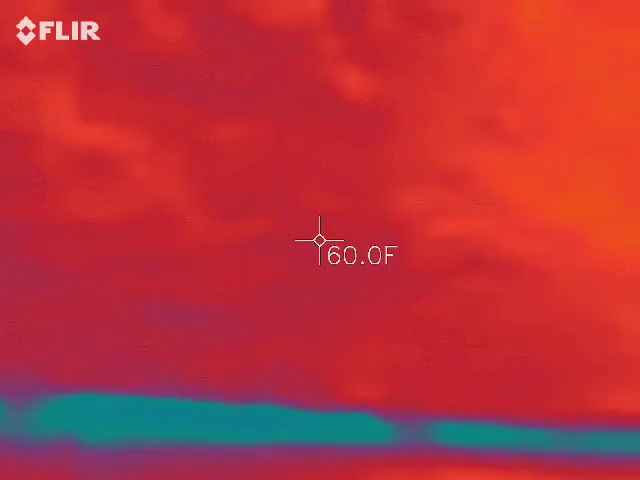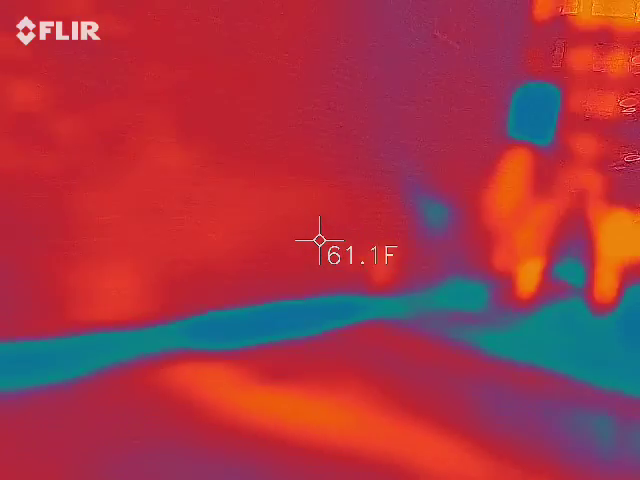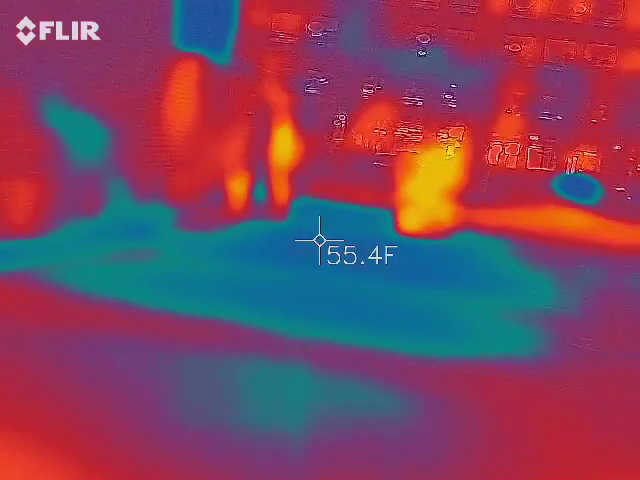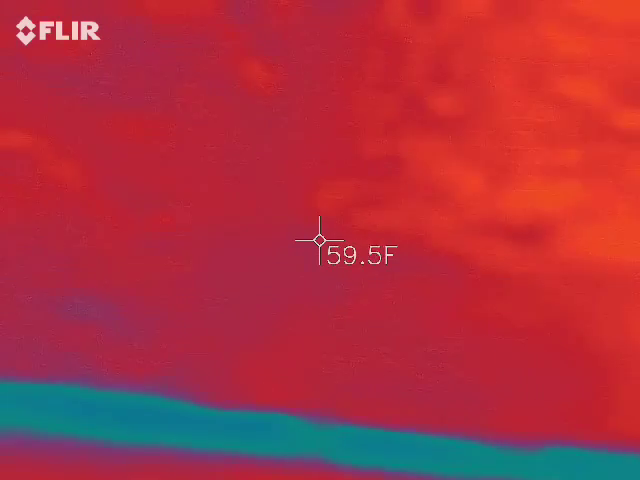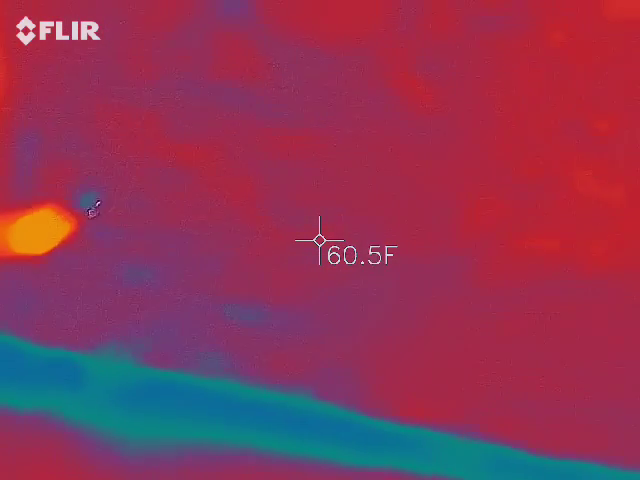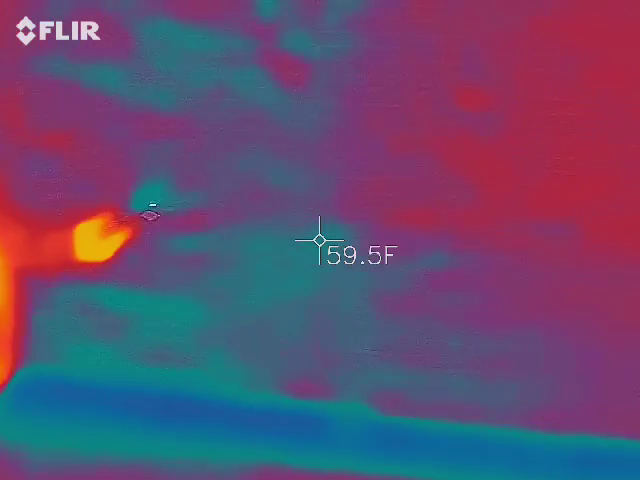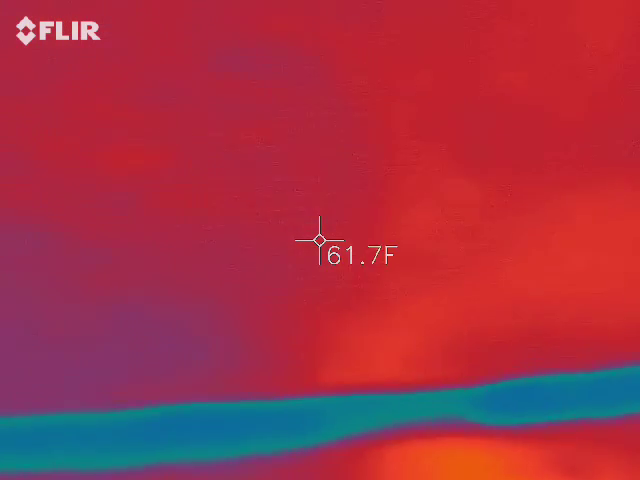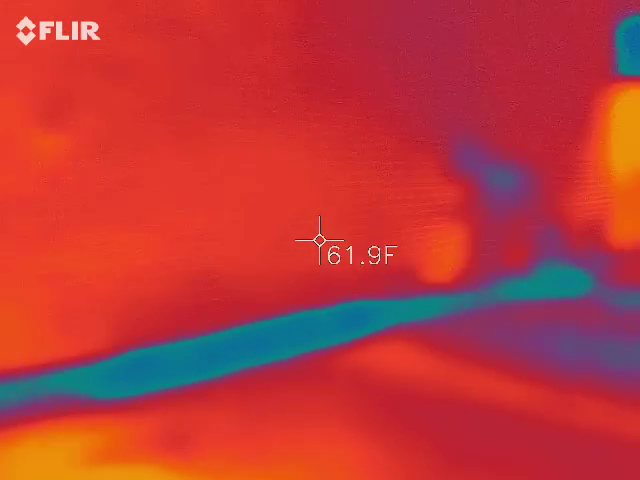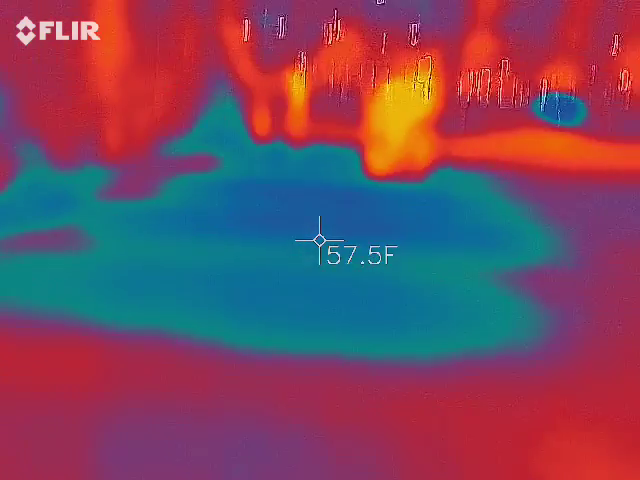What's under the building? Now you are under a light and probably power going to it. So yeah, there's a line right over your head. When I first flipped it on over there, it was kind of going a little nutty, but I was right beneath the transformer.